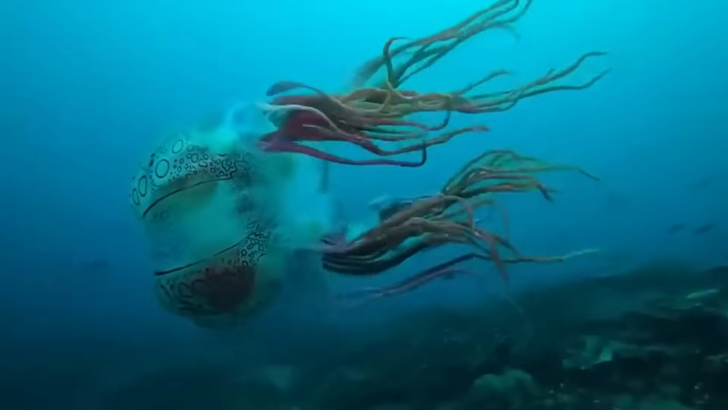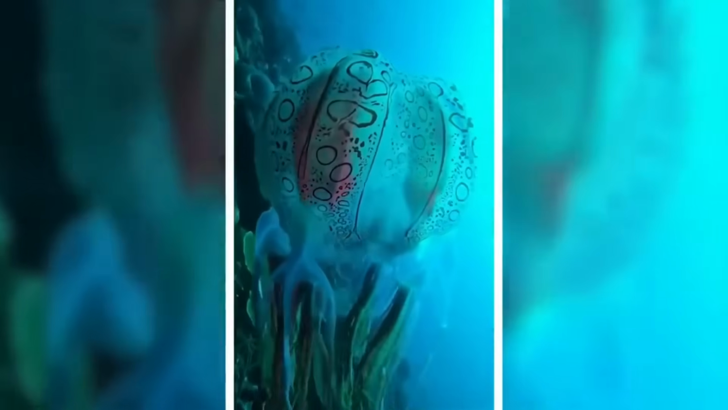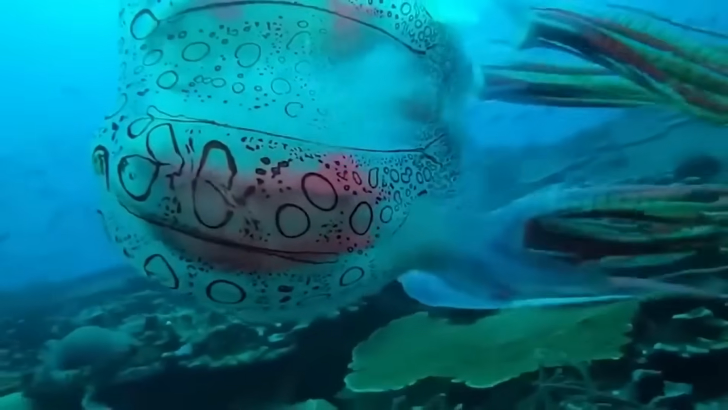So if you're ever out there in the ocean and spot a box jellyfish, swim the other way as fast as you can. Trust me, you don't want to mess with this deadly beauty.